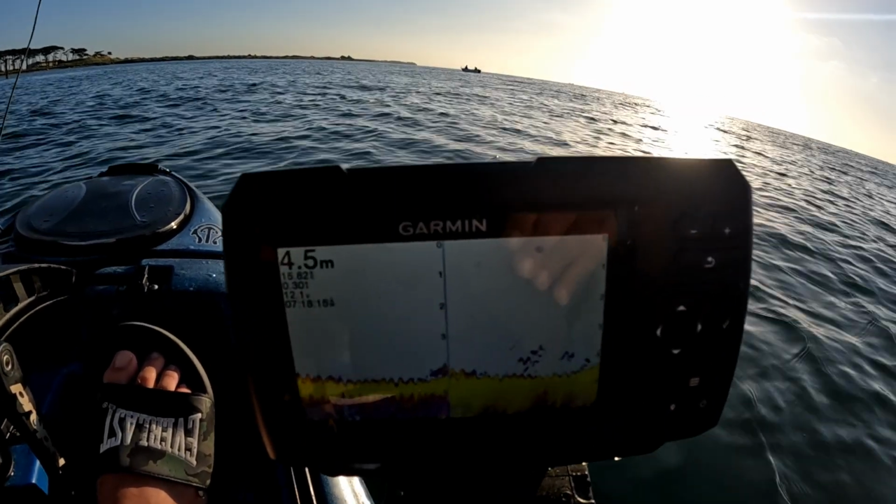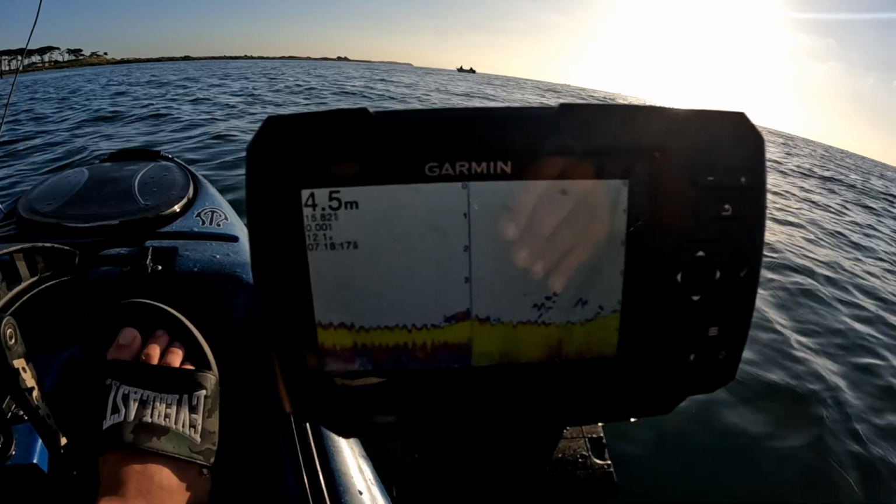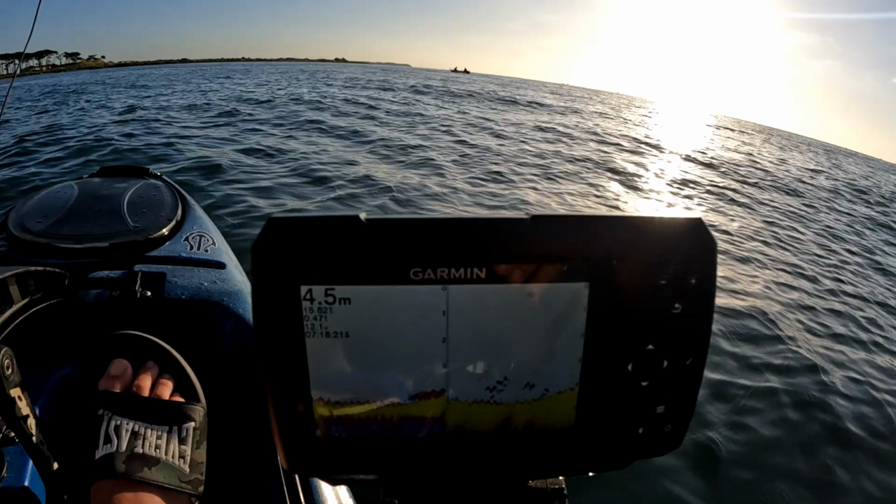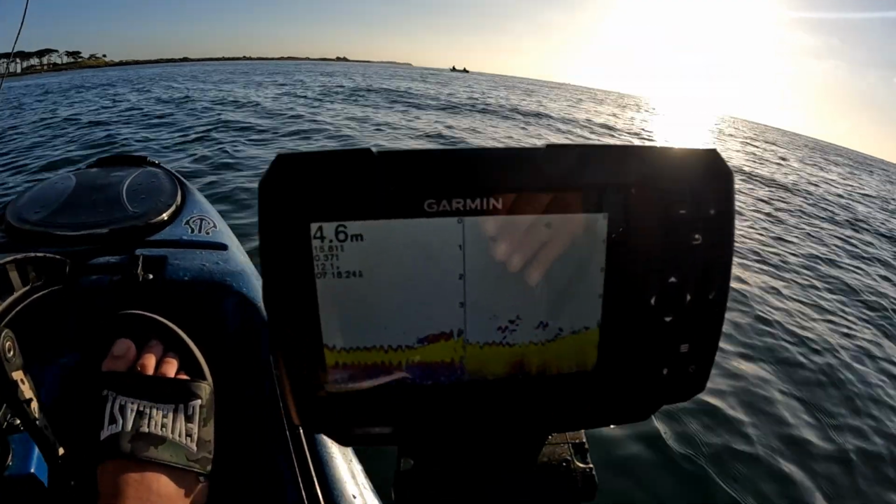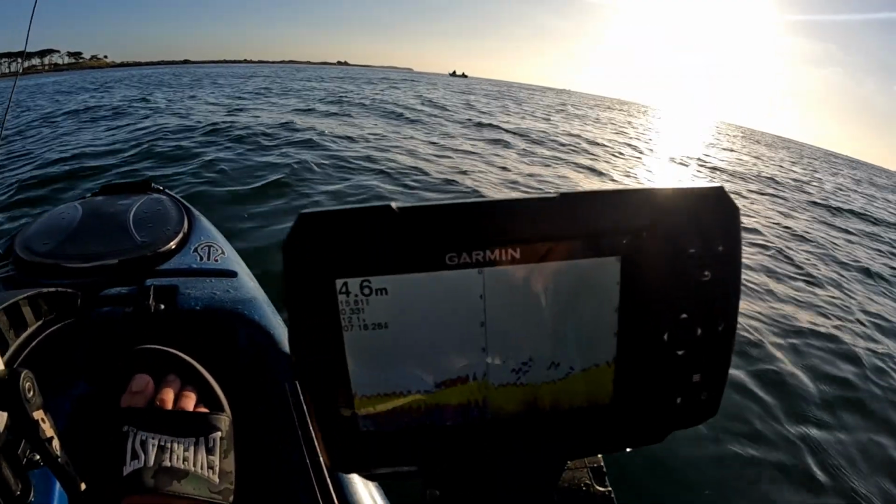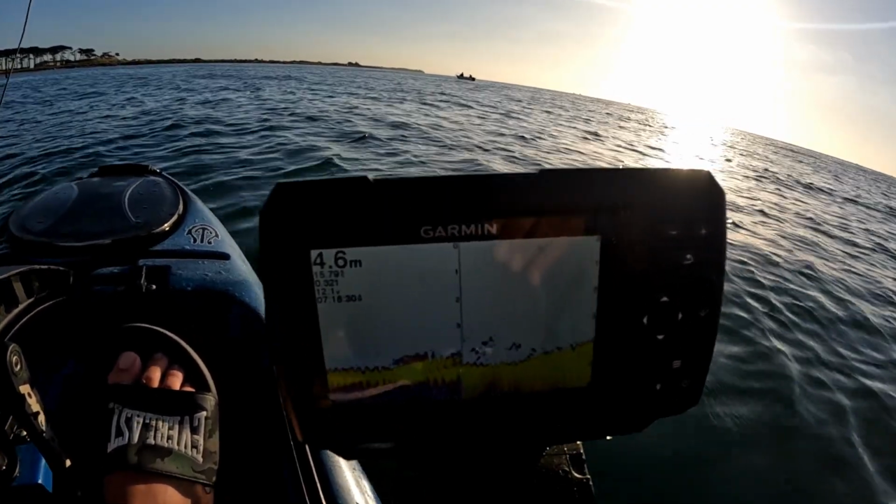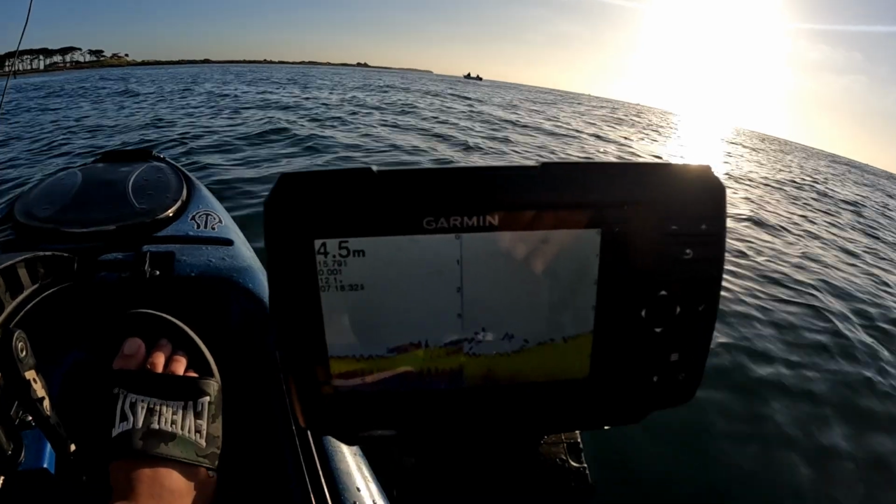Now with the Garmin, it is on like an auto sensitivity. They've really dialed it in with Garmin. With Lowrance, you've got to do a little bit more work in order to dial in that sensitivity and the gain to be able to see the fish. But with Garmin, they pretty much do everything for you. So hopefully we're going to get a bite in just a moment.